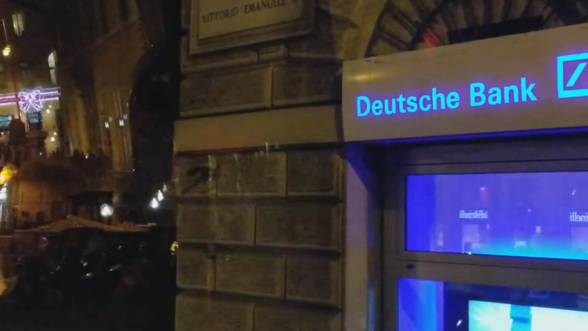Now we are reaching another square. This is called the Square of Torre Argentina, but in the middle there is another archaeological area. Now again, look to the original level of Rome, a lot lower compared to where we are driving today.